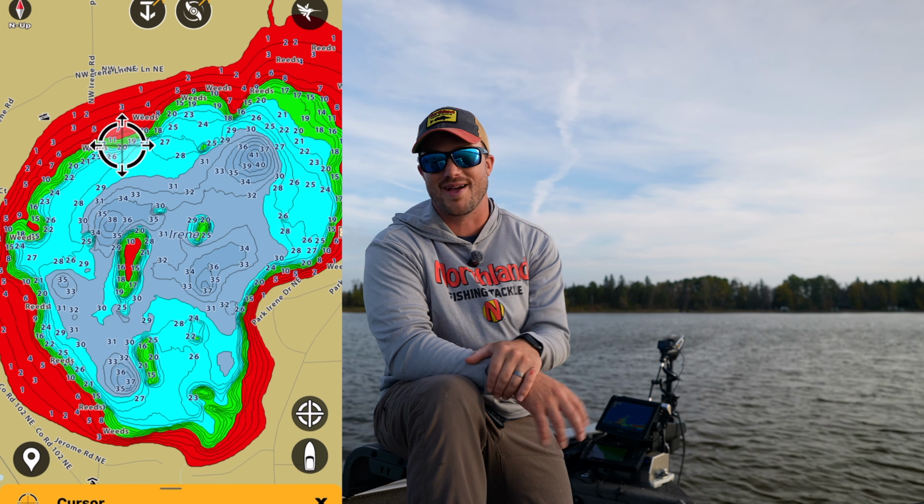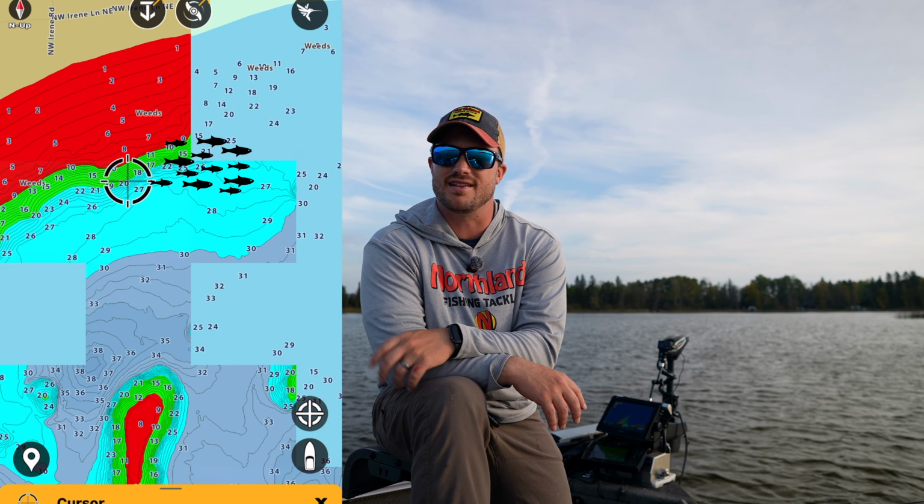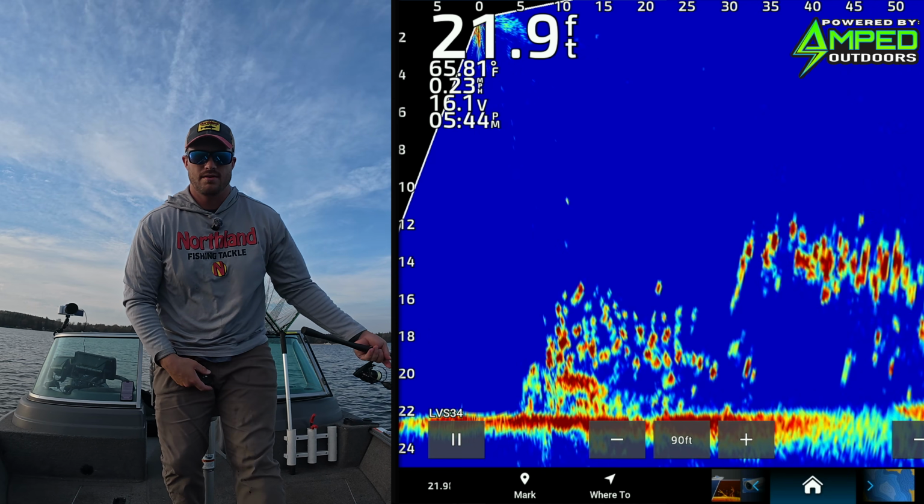I was just about to head home and call it a day, and then I stumbled on these right before I left. So if they're not where you anticipate, that's where you can utilize your electronics. I saw these fish on side imaging first, and then I whipped around with my forward-facing sonar, and I'm really fine-tuning and picking some of these fish off.